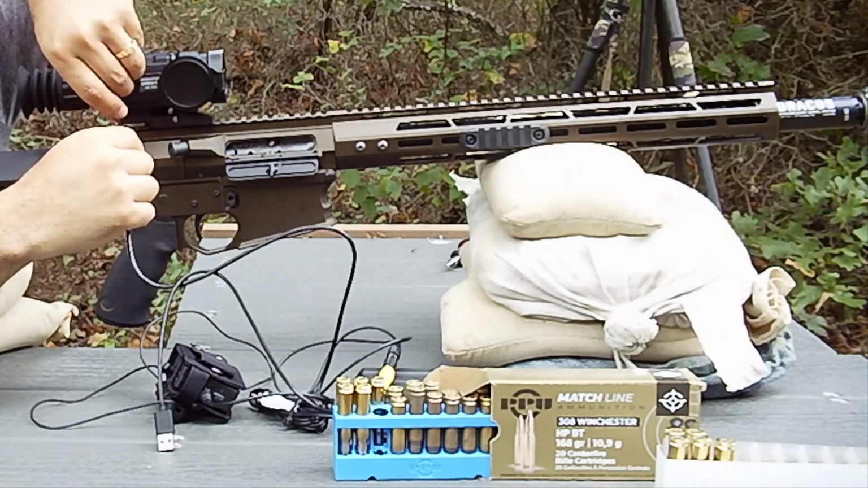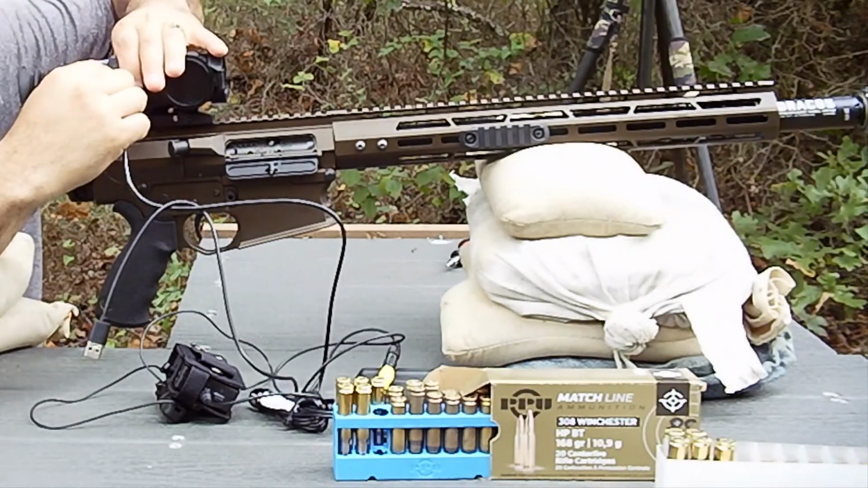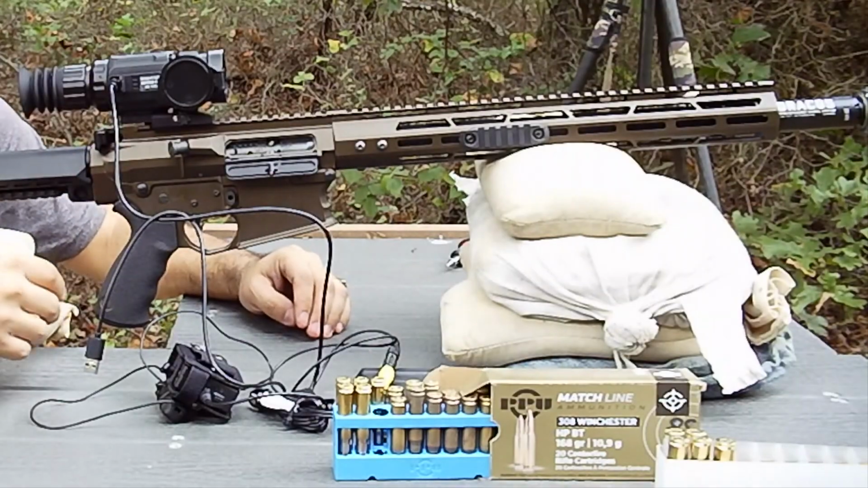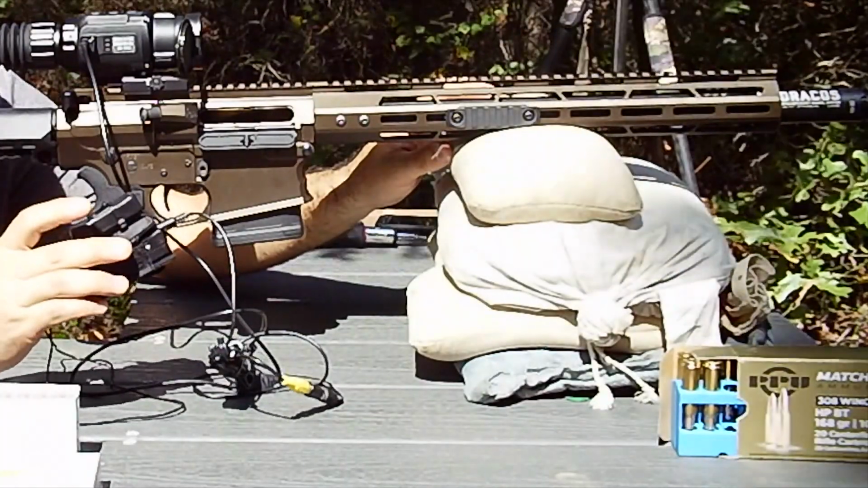So opening up this side port has a little positive click when you're in. So I'm going to initiate video recording.